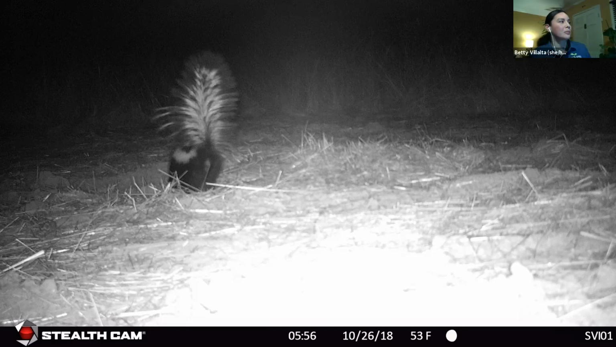And here's just another image from one of our trail cameras, but this one is just more of an image, not the video. But you can also see down here the different information that most of the cameras provide. You see the date. This one even has the weather and the location there.